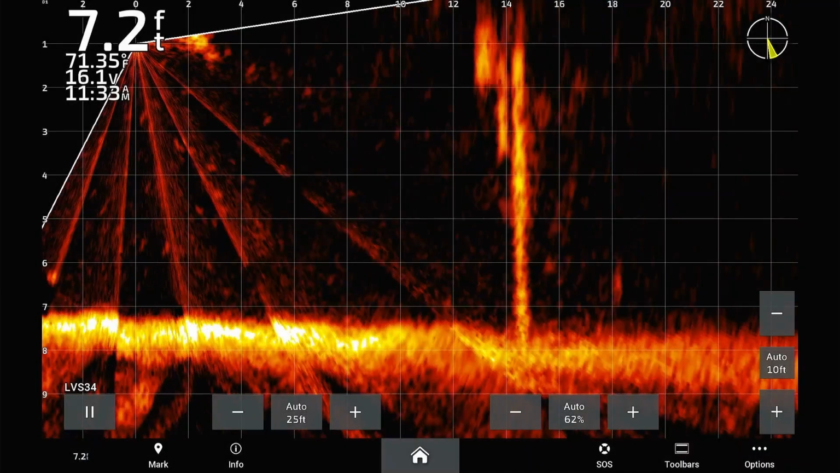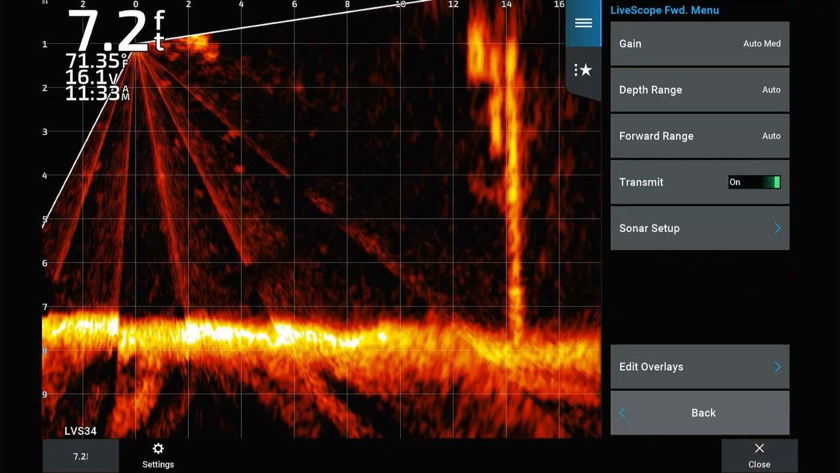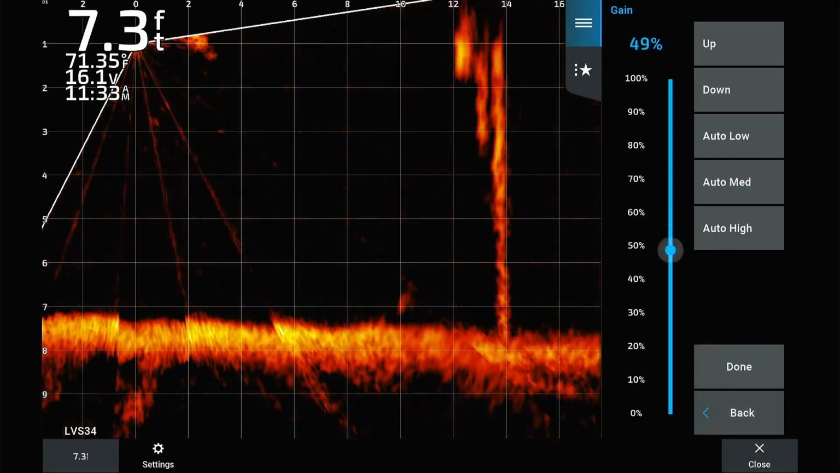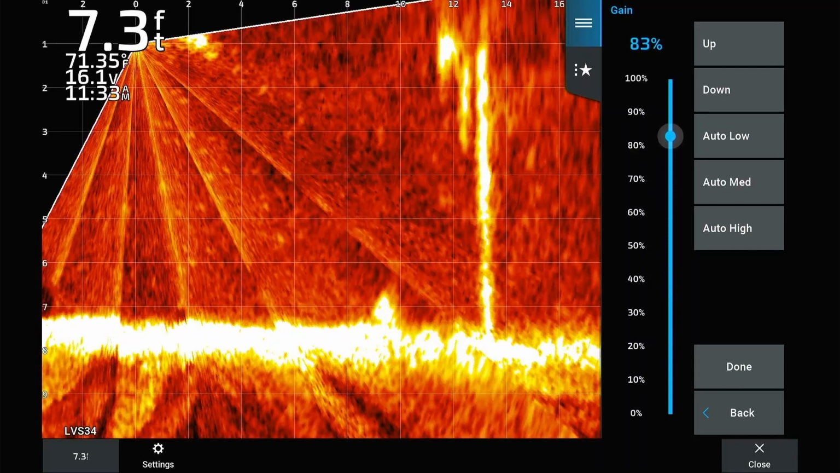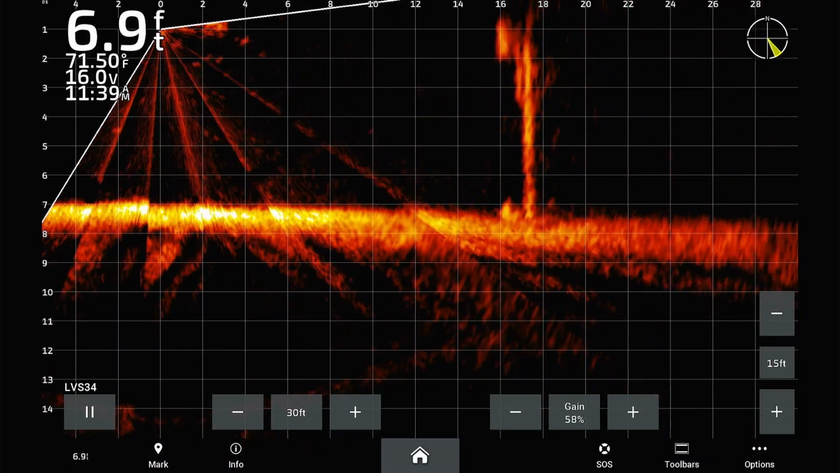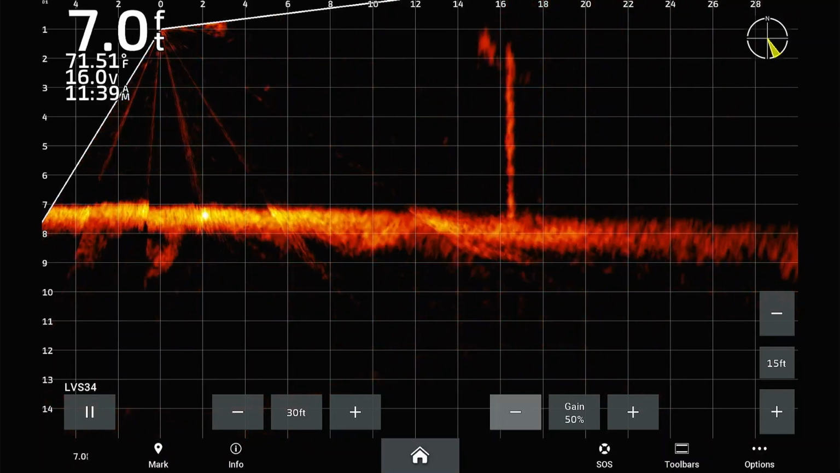Gain can be adjusted from the LiveScope sonar page by selecting Options, then Gain. Too low of a gain will erase targets completely, causing them not to appear. Too high of a gain will wash out your targets with clutter. Keep in mind that range is similar to gain, where it is more of an individual preference than something that is correct or incorrect.